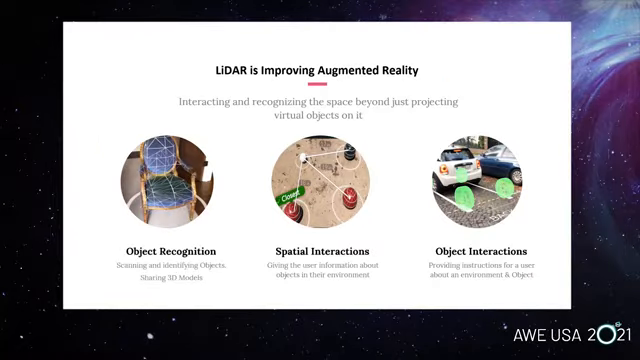Something else this is really improving is AR, and the information we work with, because we have more depth information, we're getting improved object recognition, improved spatial interactions, and improved object interactions. We made a little AR parking helper to guide people how to back up. But that accuracy we're able to get with this mobile LiDAR really made that possible. It wasn't really possible when it was purely a SLAM system based on monocular single camera input.